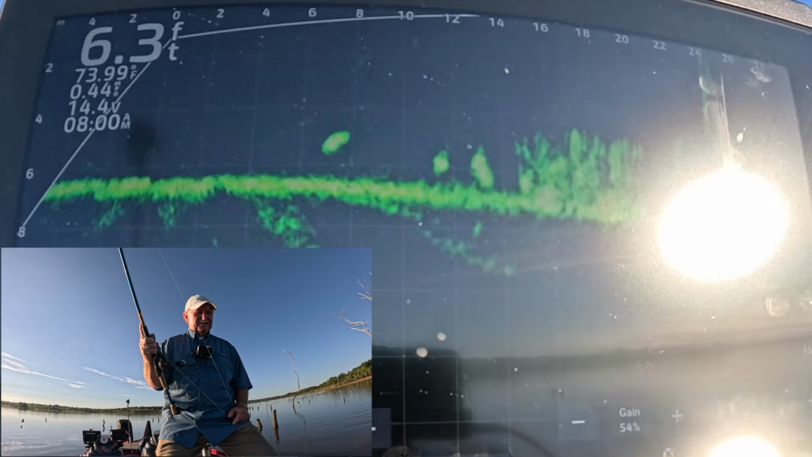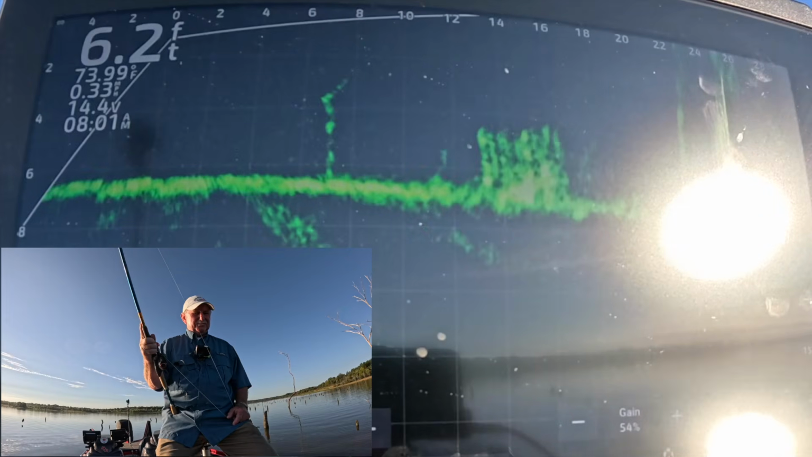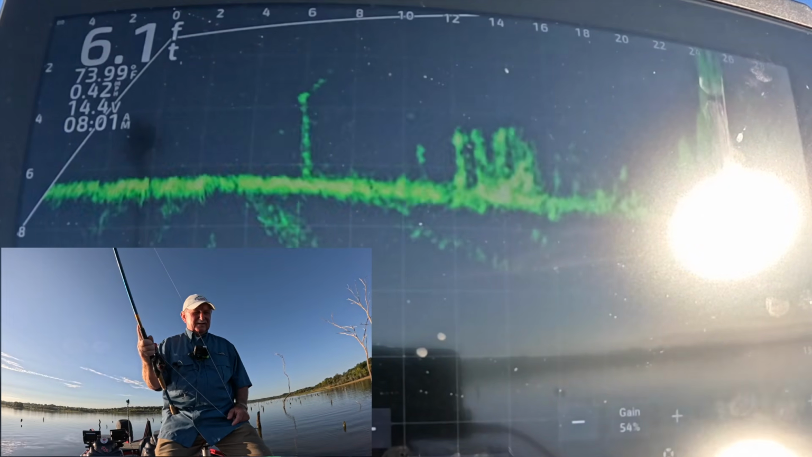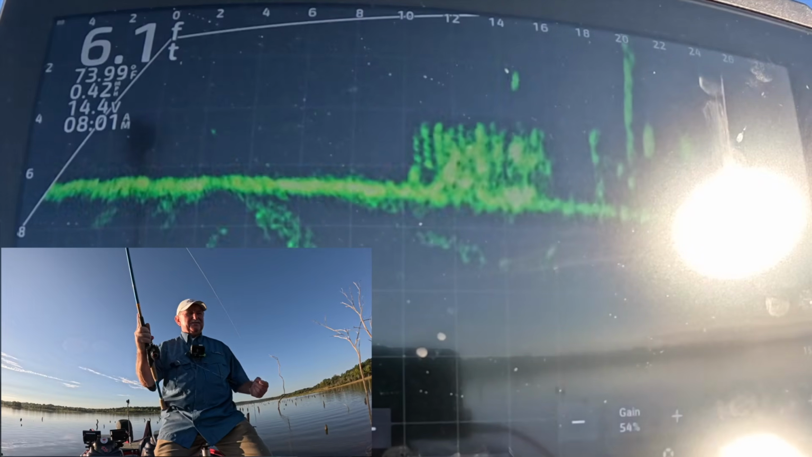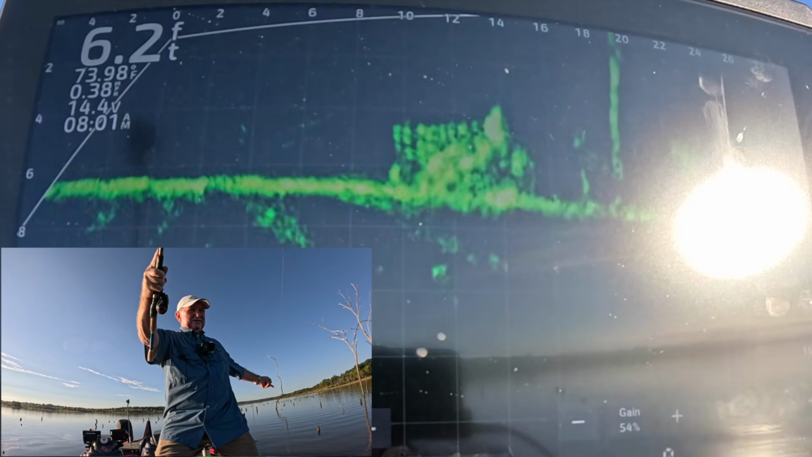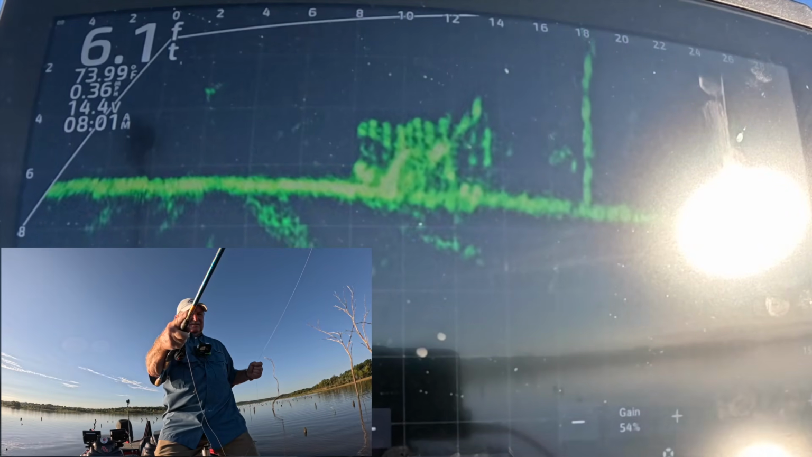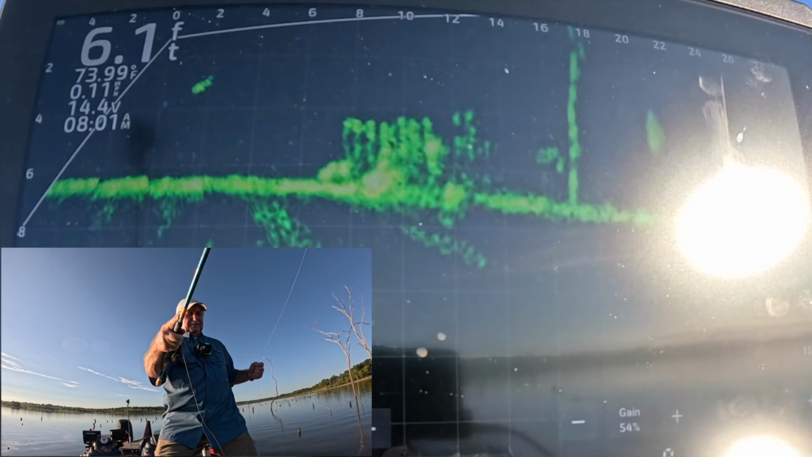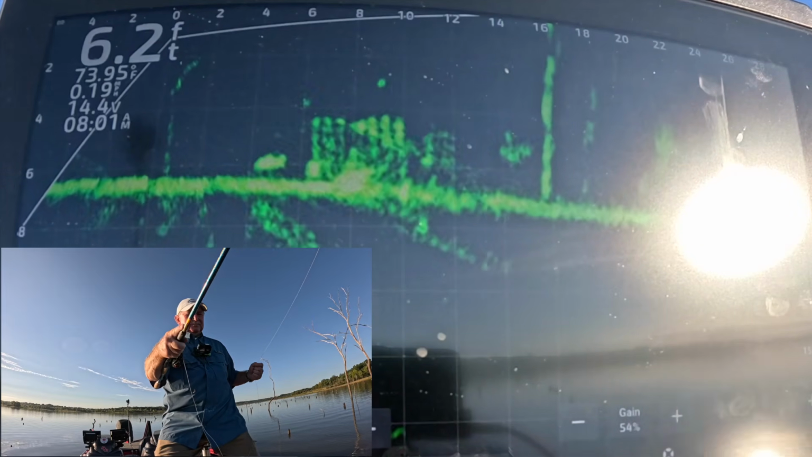Stake bed. I haven't seen any fish in the stake beds this morning, but we'll look at it. I love fishing the stake beds. That one's thick enough. There might be something down in there I just can't make out. Ooh, there's something up there came up. Messed with it a little bit.